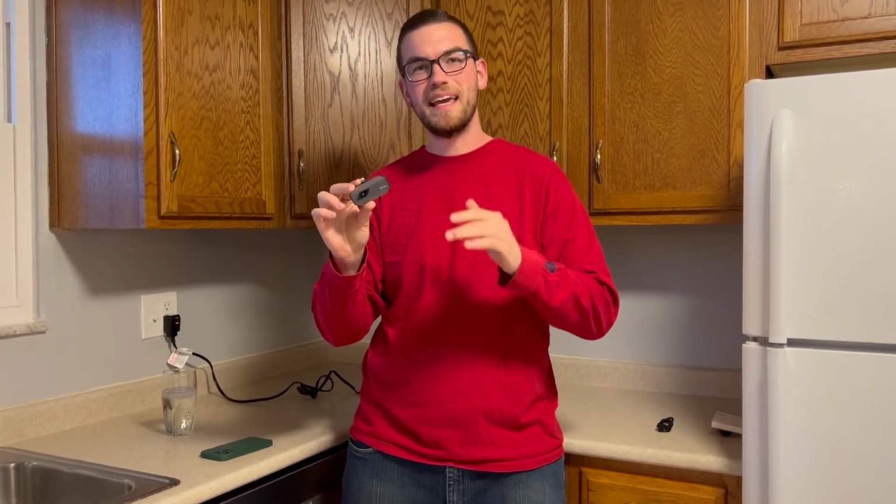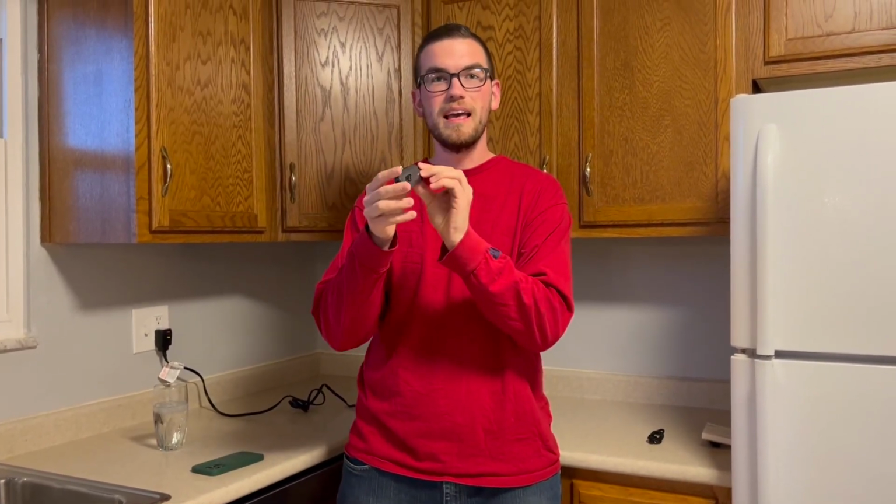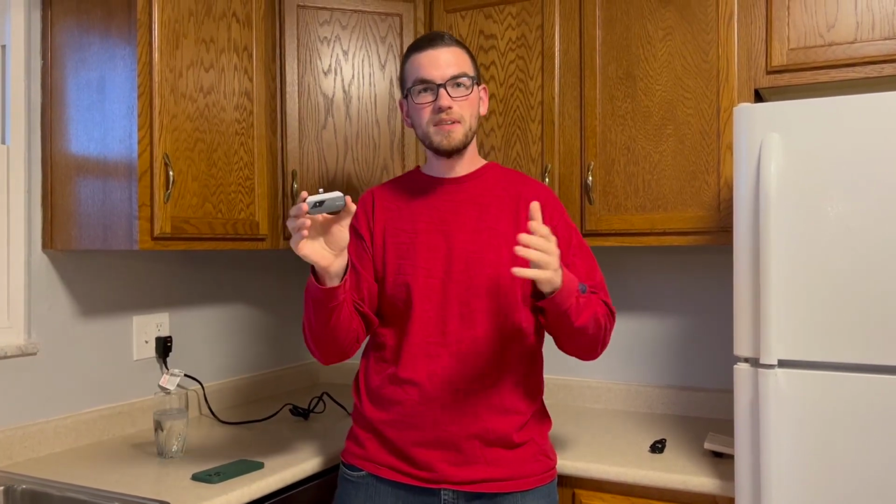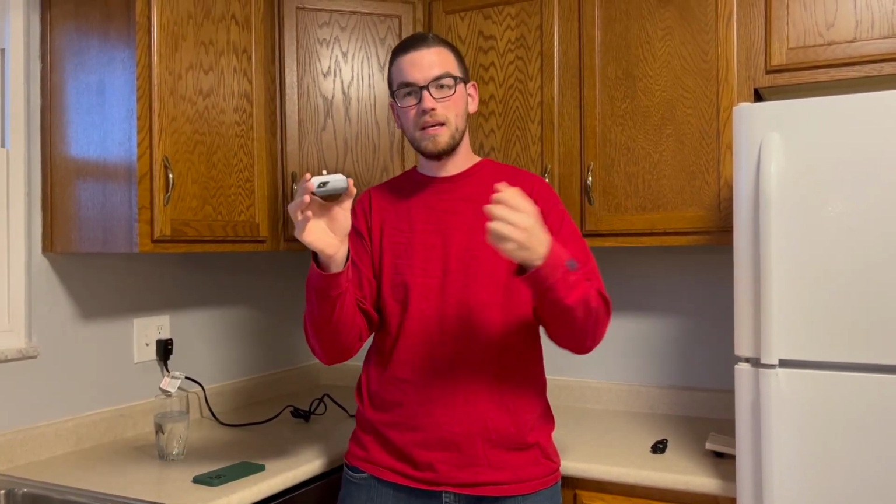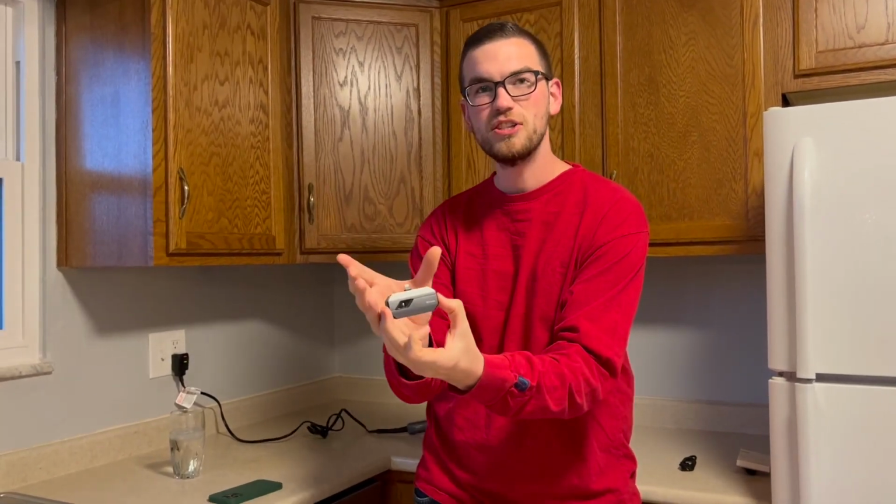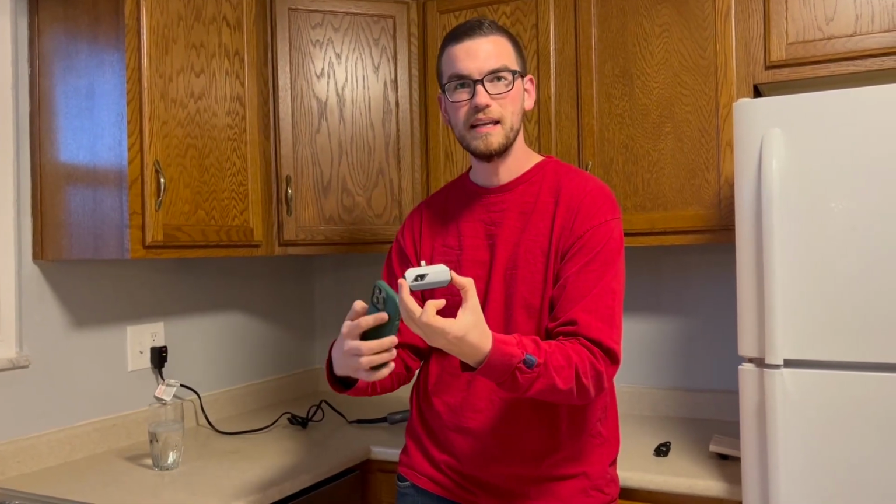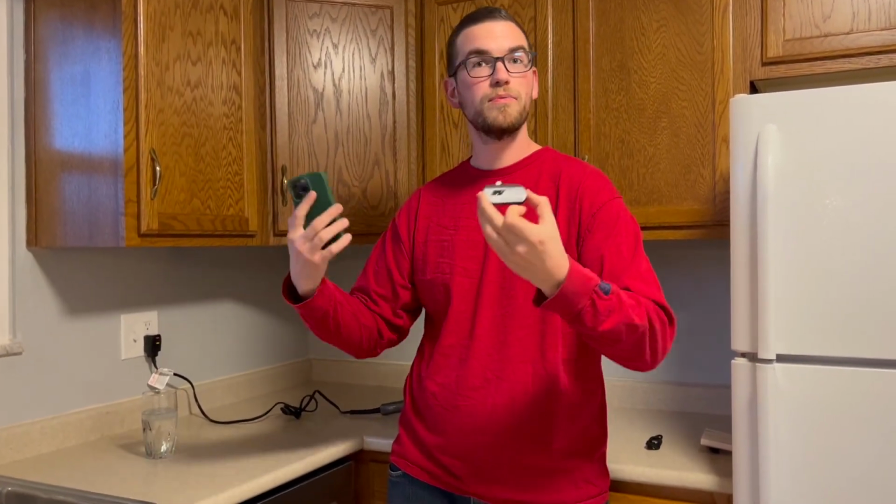So let's get right into it. The first thing I really like about this thermal imaging camera is that it's not a full-fledged camera. Sometimes these can be big, bulky devices, but this one is really compact, and it just attaches to your iPhone. It makes use of your iPhone's screen to be your viewfinder, essentially, and I really like that about it.